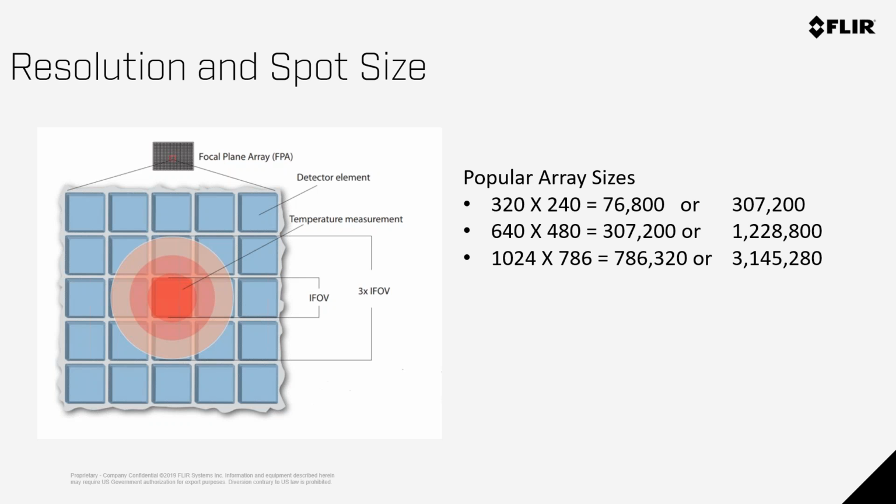And we're going to go through and show some examples of what temperature measurement means when you look at it with different resolutions. So what are the numbers to the right? What's the 307,000? Why did those numbers increase by 4 times? Because we're going to get to a solution that's built into these cameras that I'm not certain many people are aware of. These cameras have the ability to increase their resolution simply by storing many images and then putting them together and coming up with a larger array map that gives you a far denser pixel map. And we'll show that in a second.